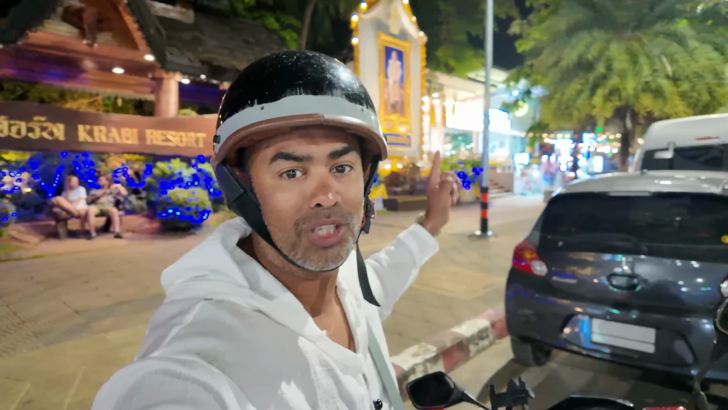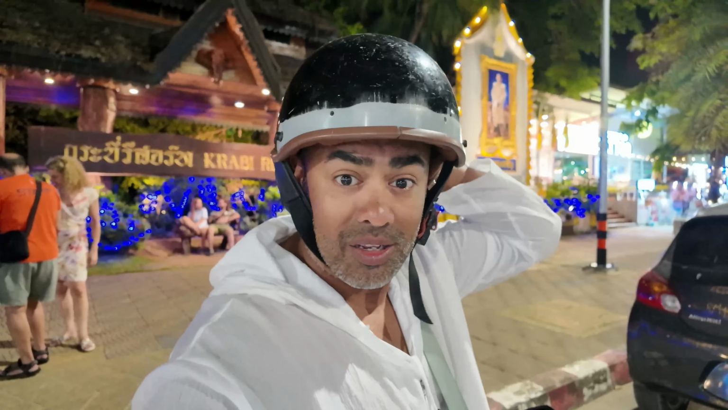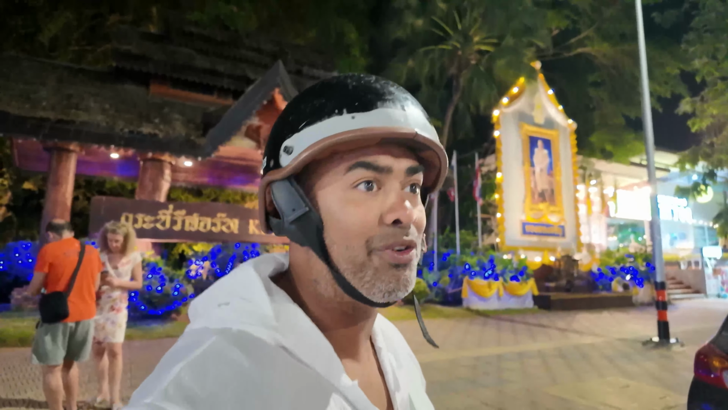Right, as promised, I showed you what Krabi was like during the day. Now it's the night time. I'm back here just outside where I'm staying in my hotel at Krabi Resort, and we are gonna have a look around at how this place comes alive in the night time. Even now, you can see a lot more lights. Have a look.